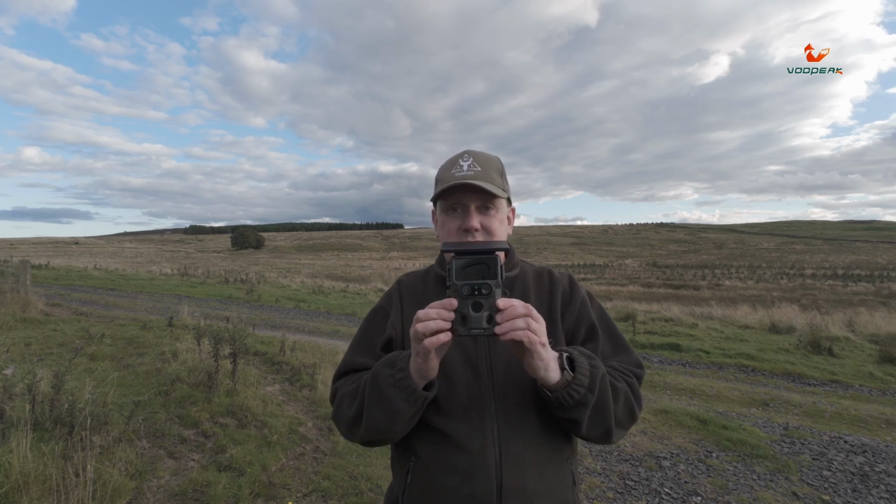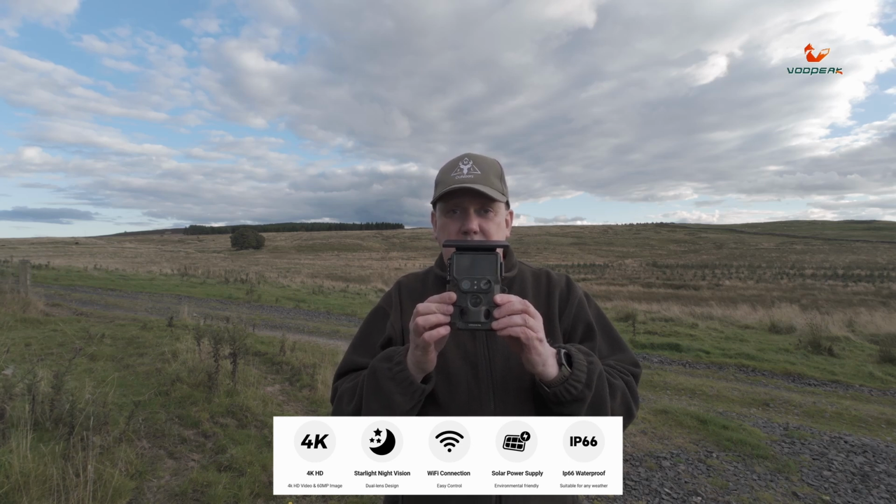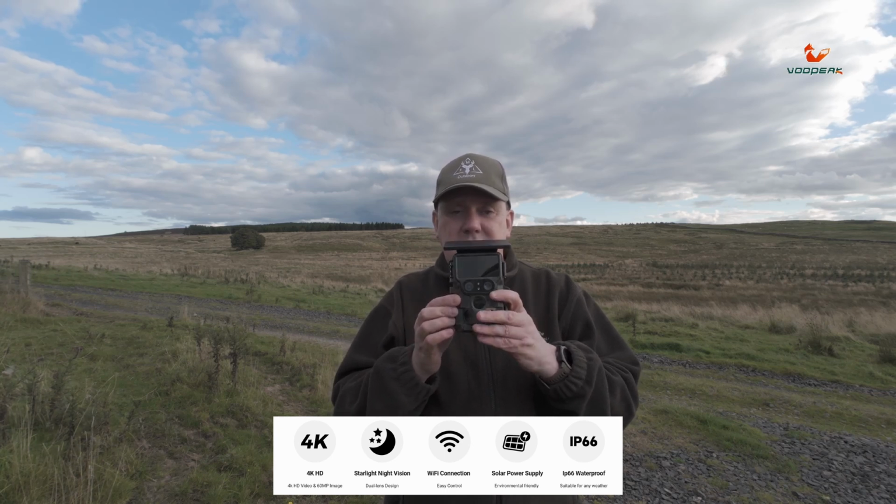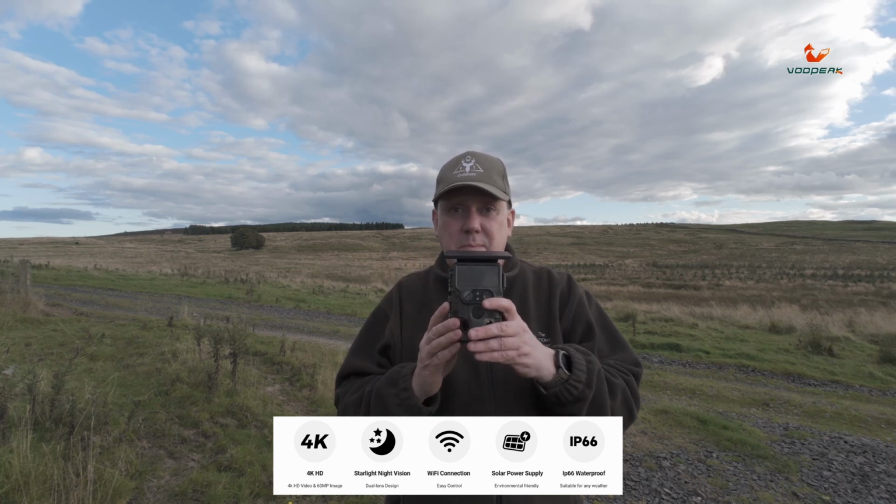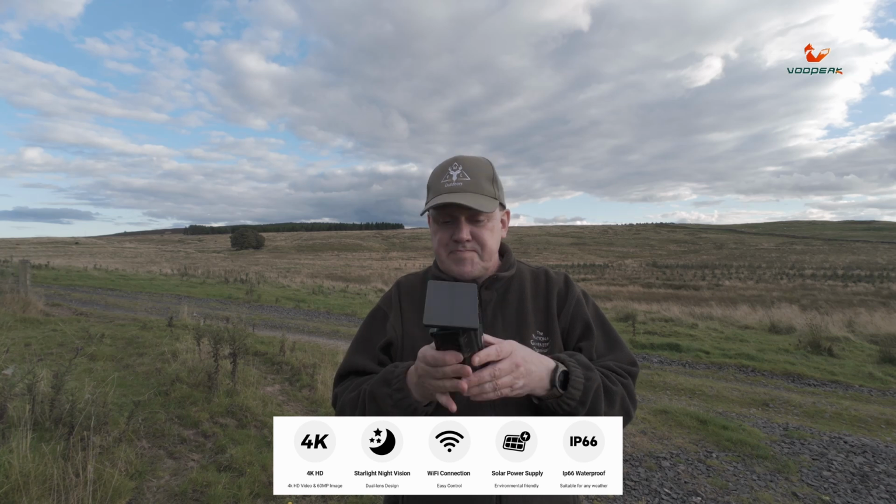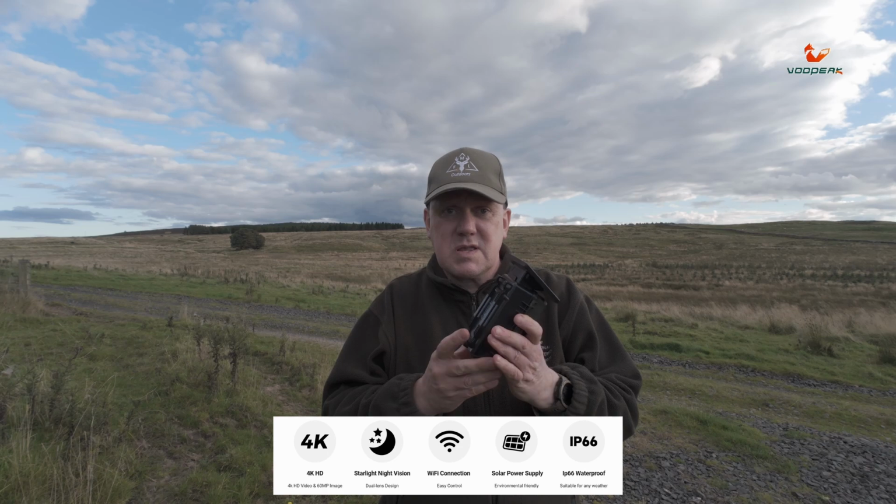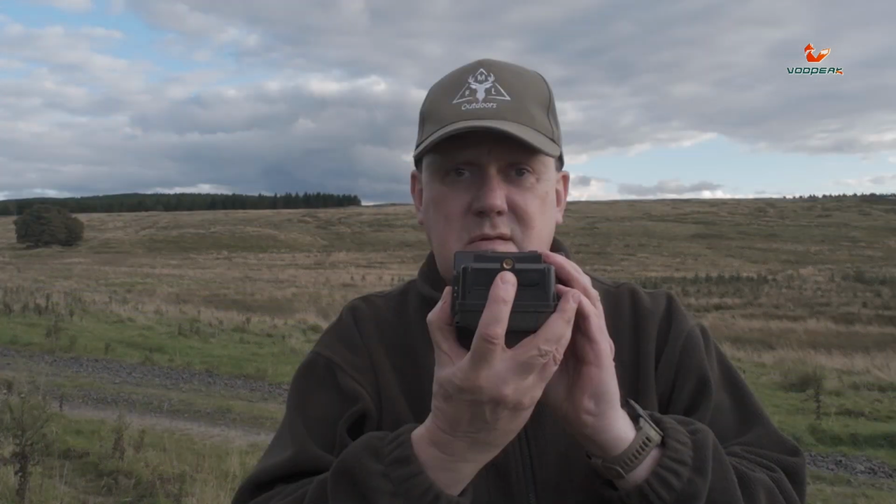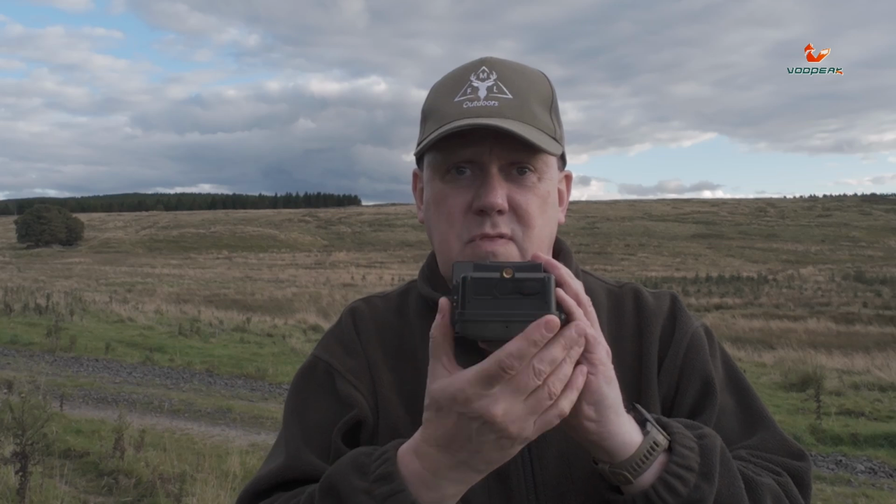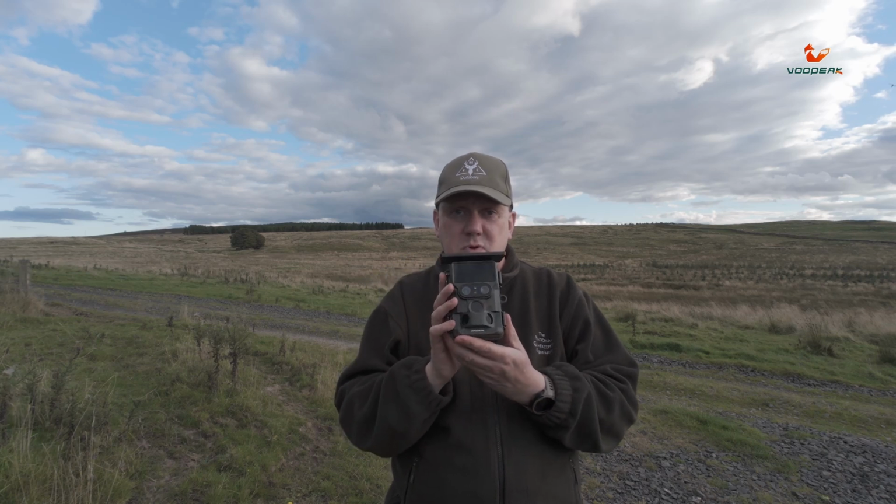Right, this is the Voopeak TC22 4K trail cam, and as you've probably seen, it's solar powered, so hopefully no running out of power while it's out in the field. It has a built-in battery pack at the back. There's no batteries to insert or anything like that. It does have a C-type connector there at the bottom. It's got the rubber cover on there, but that's there in case you need to boost it at all and put it on a full charge before you put it out.